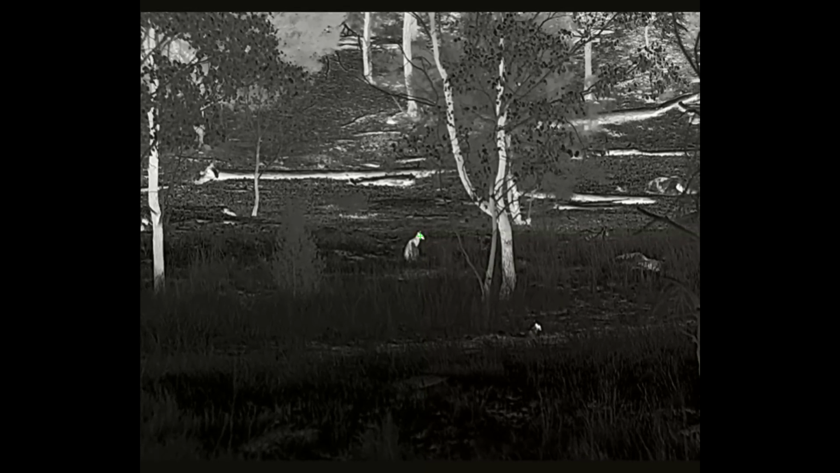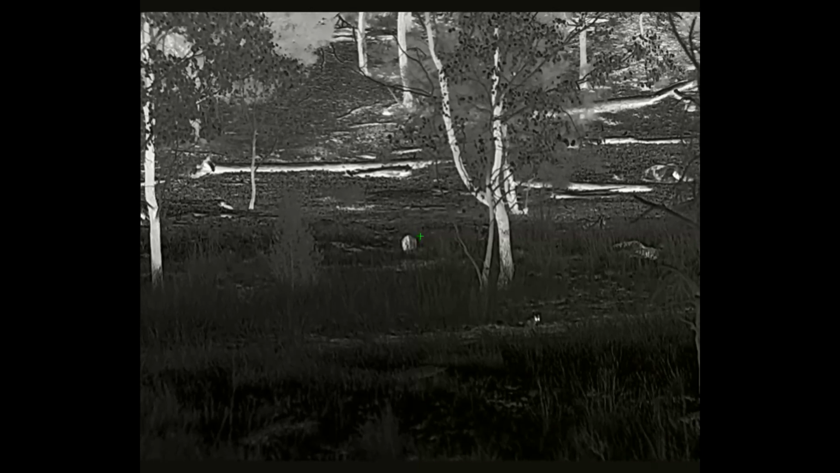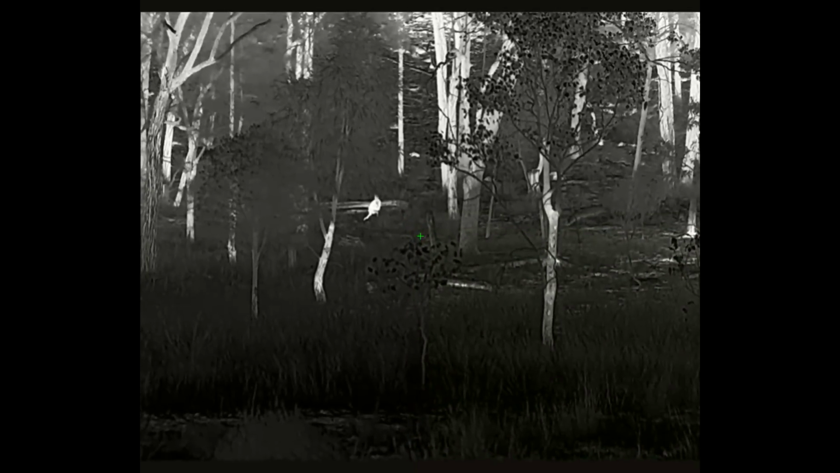Once again, I wasn't able to note down the ranges on this because Infiray products don't record the LRF on your video recording, so I forgot to note down the distances, so we'll just go by guesses here.